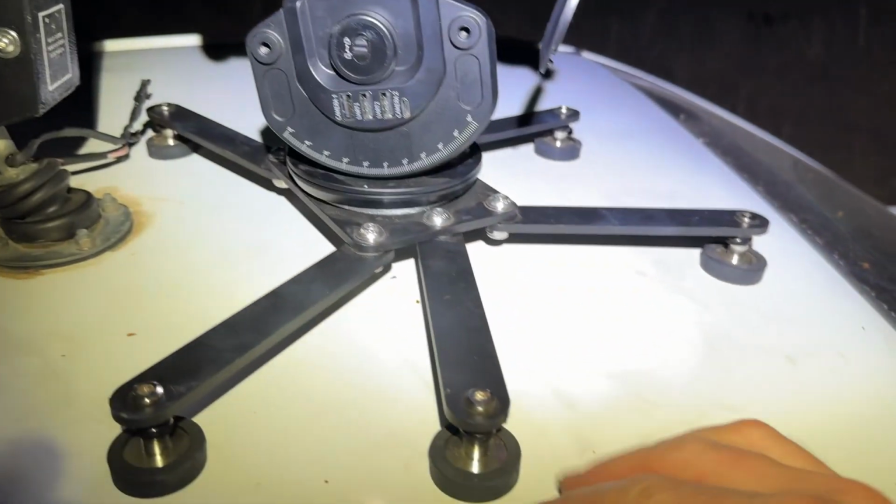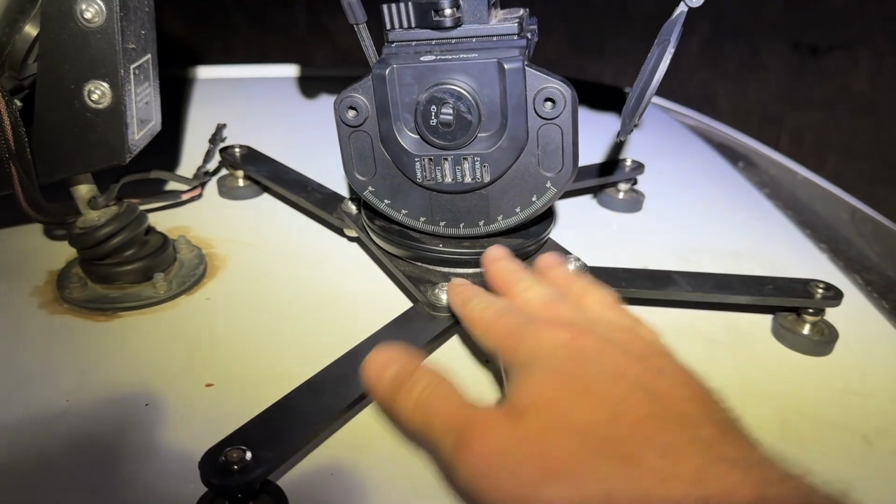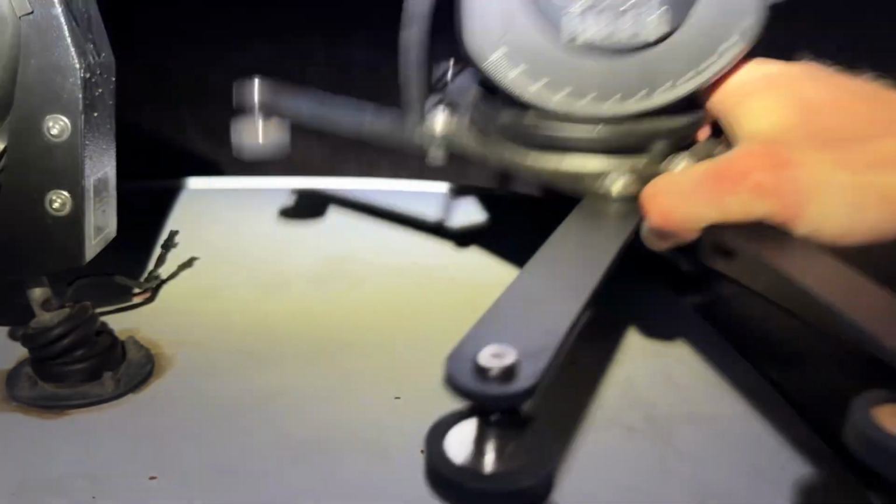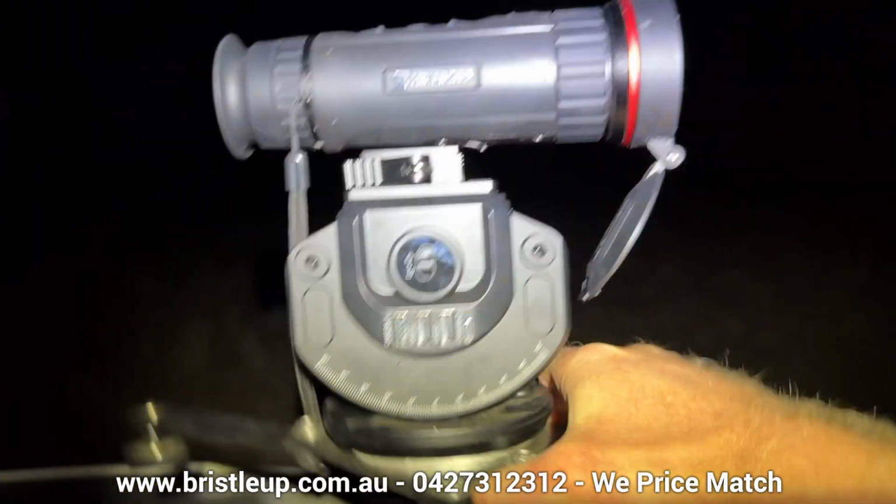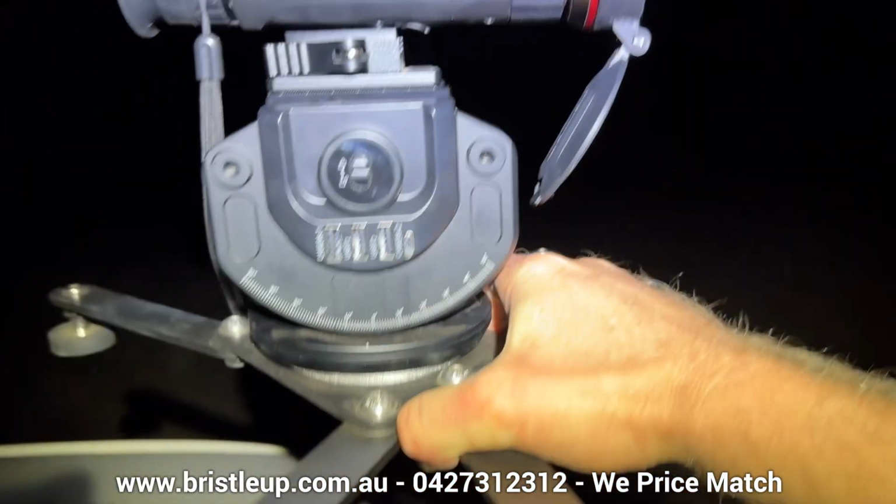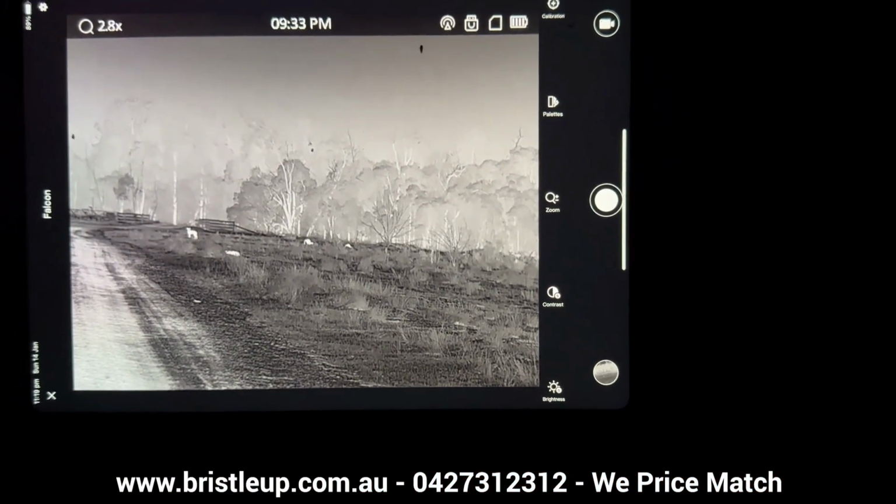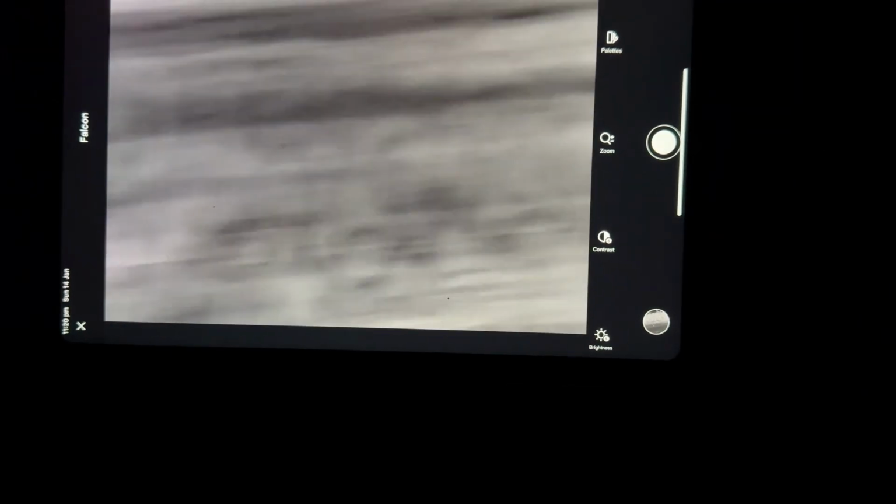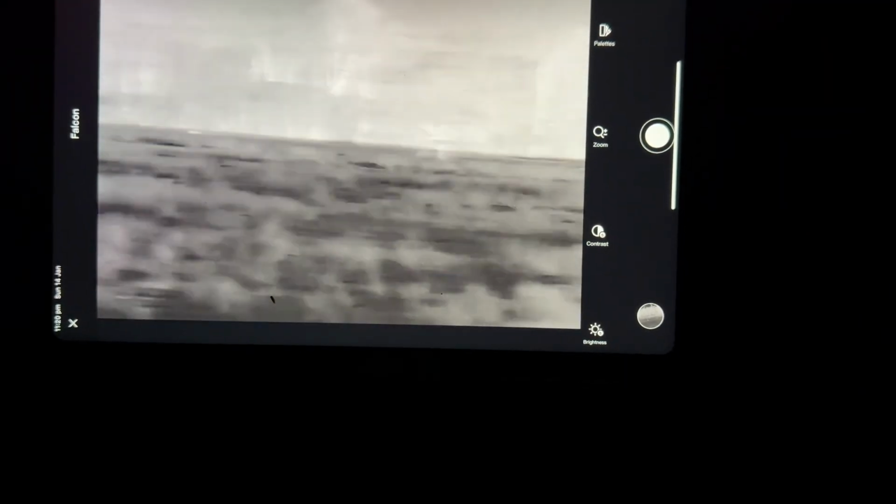There are a few models to choose from, but essentially it's the same concept. It magnetizes to your roof or bonnet, your thermal attaches to it, and you control it wirelessly from within the cab. It's a great solution and they are currently working on a brand new model that is going to be even better than the last one, so keep your eye out for that.